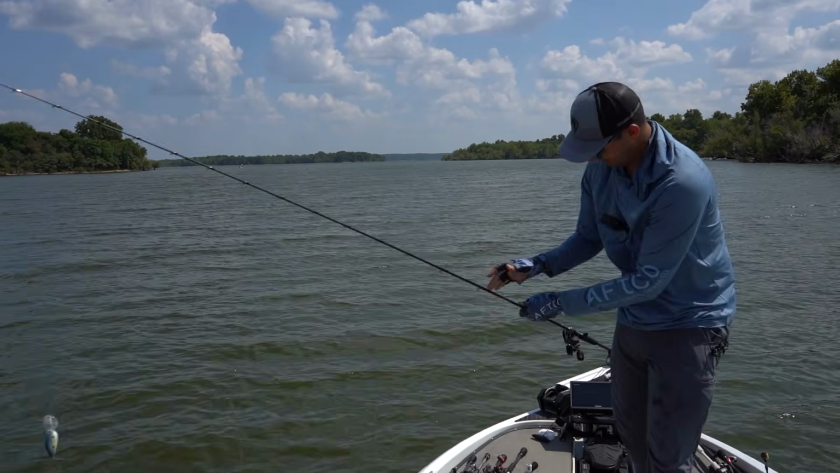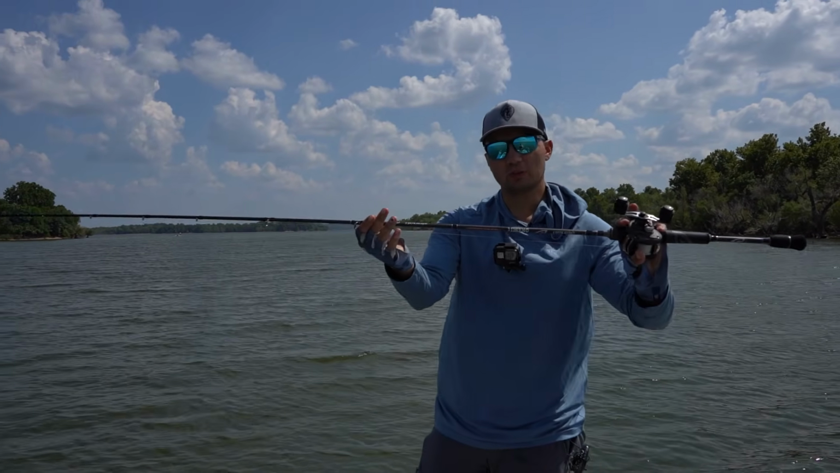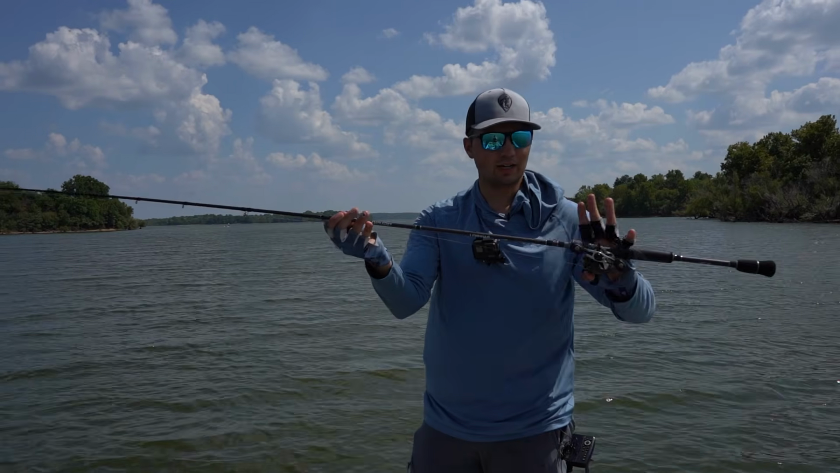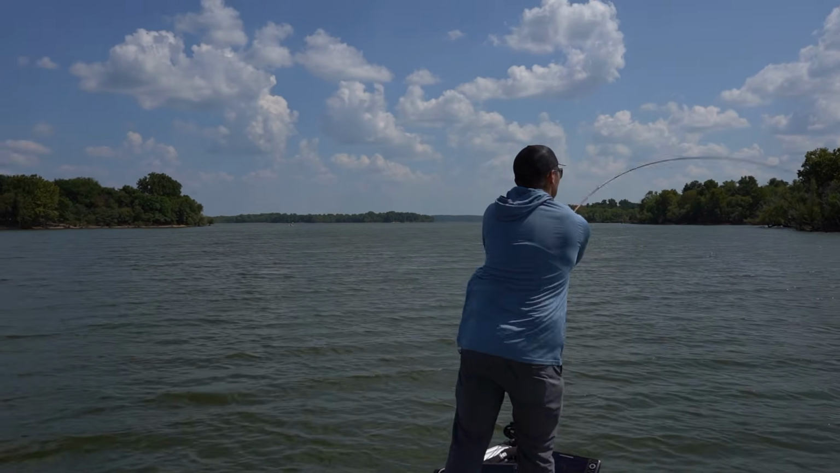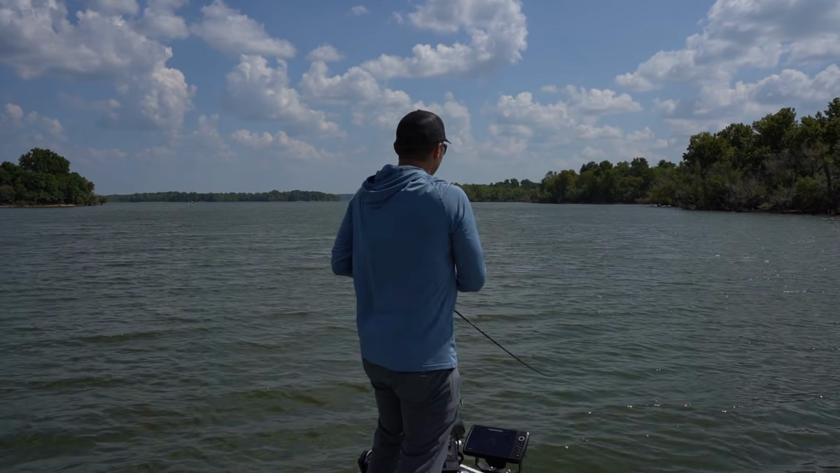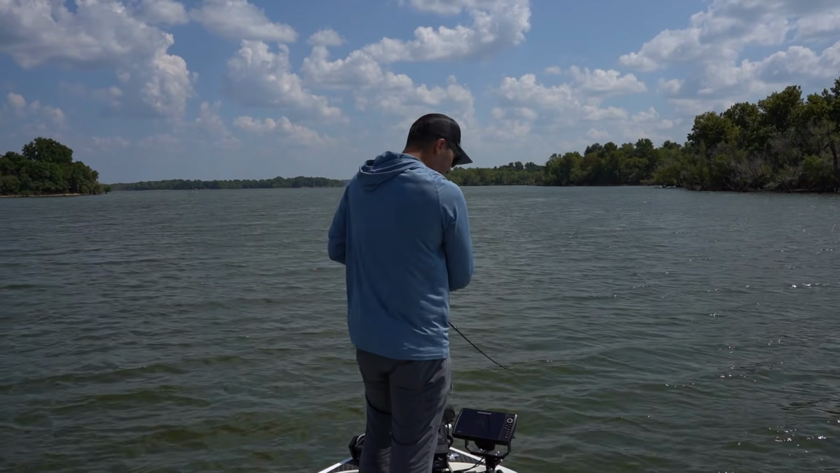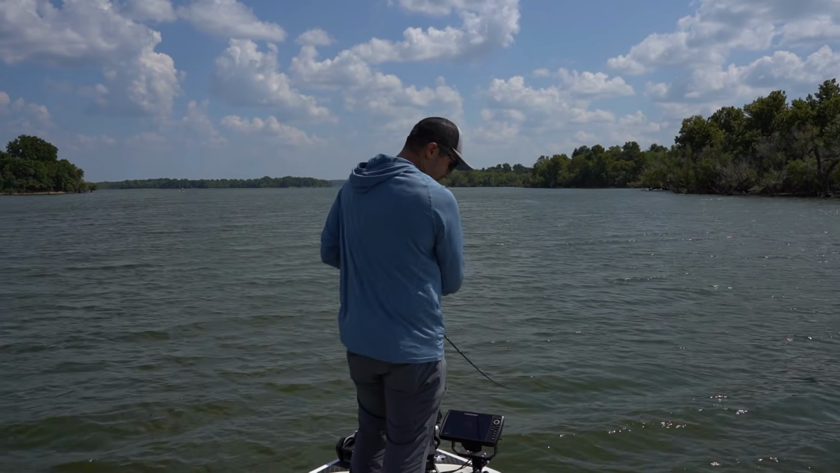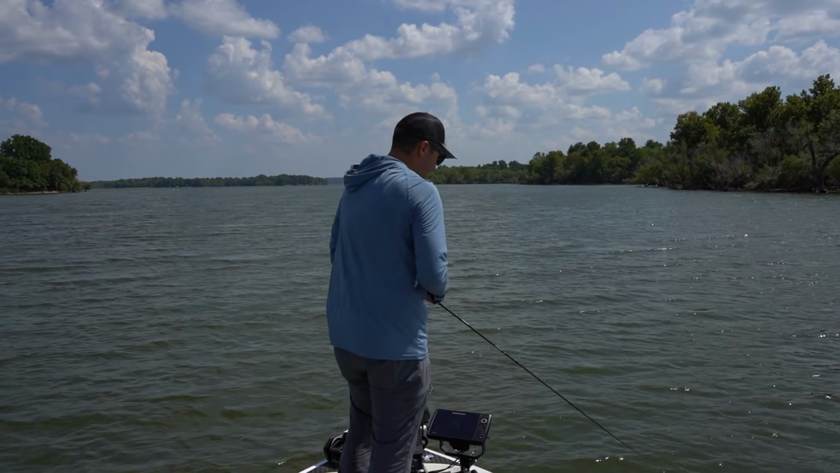Just cranking this on a 7'6" Denali Covert series. It's a Covert Light 7.6 medium heavy action rod, 5.4 gear ratio reel, 12-pound monofilament line, Strike King 6XD, and they're up on top of this point like crazy, guys. I could see them all over the graph. You can actually see them up on 360 imaging even. There's a ton of them up there. I just need to keep them pegged and keep after them.